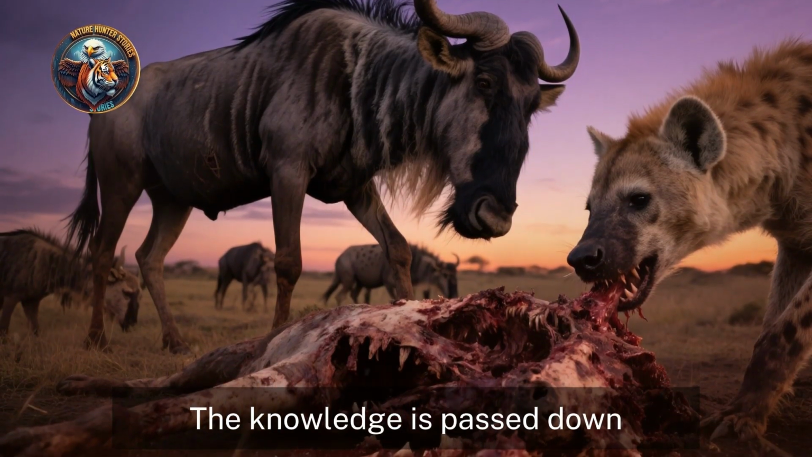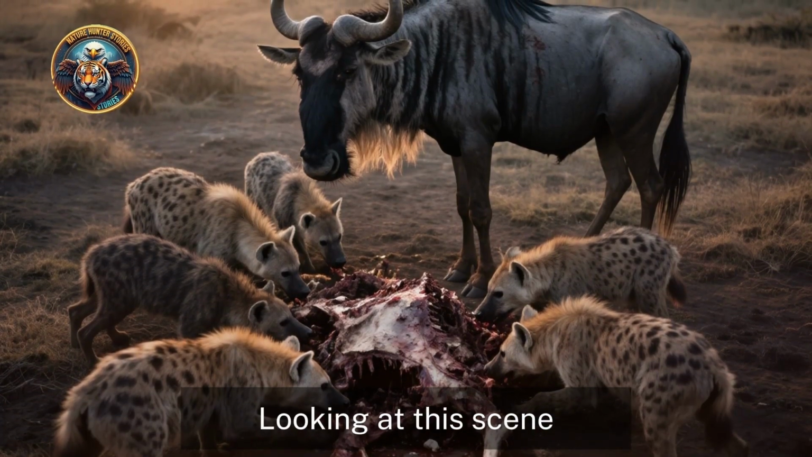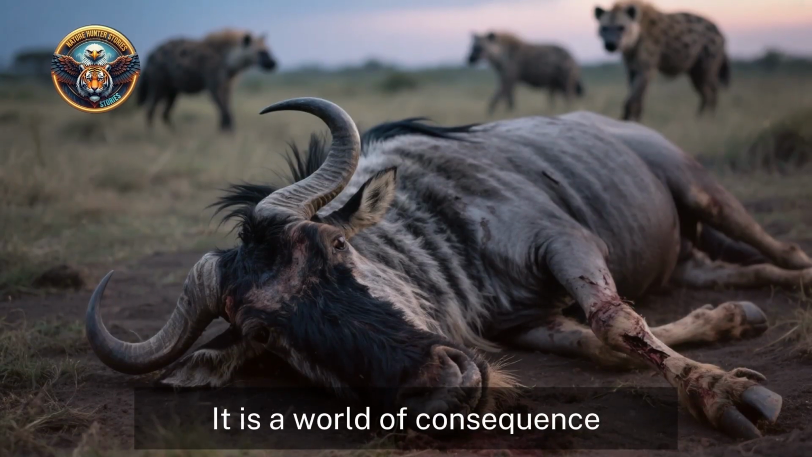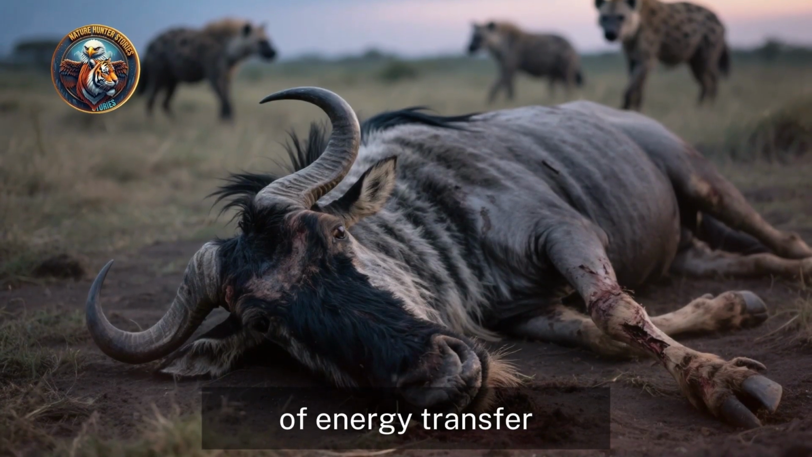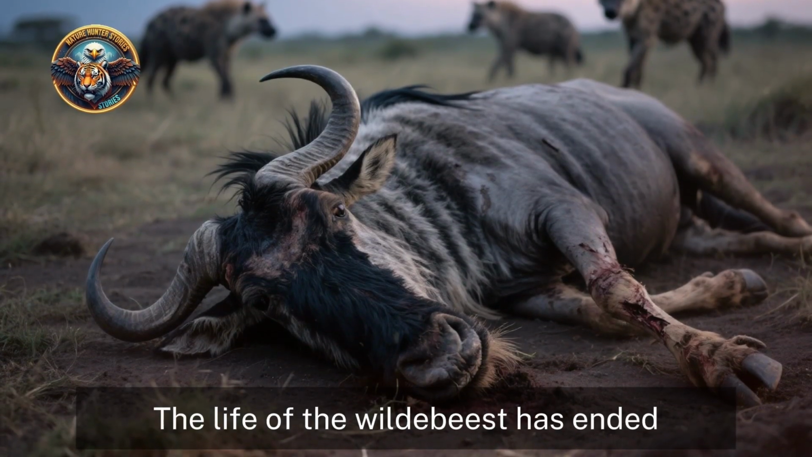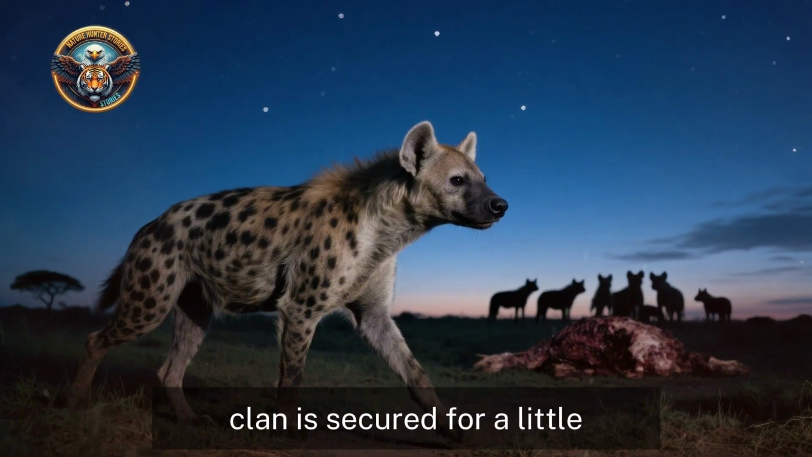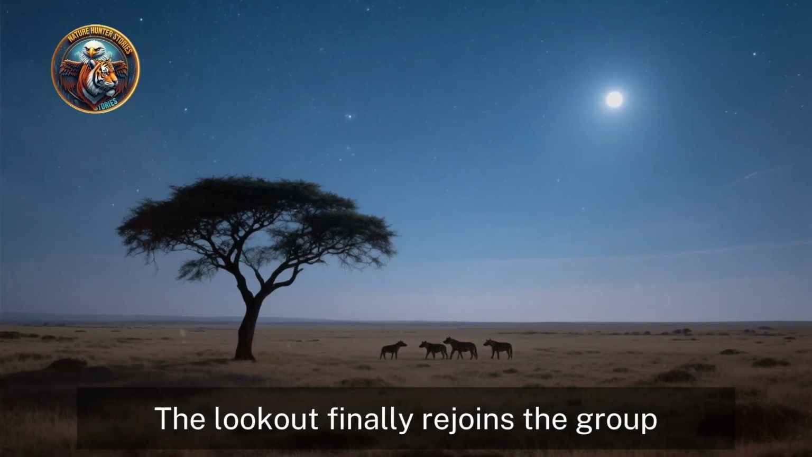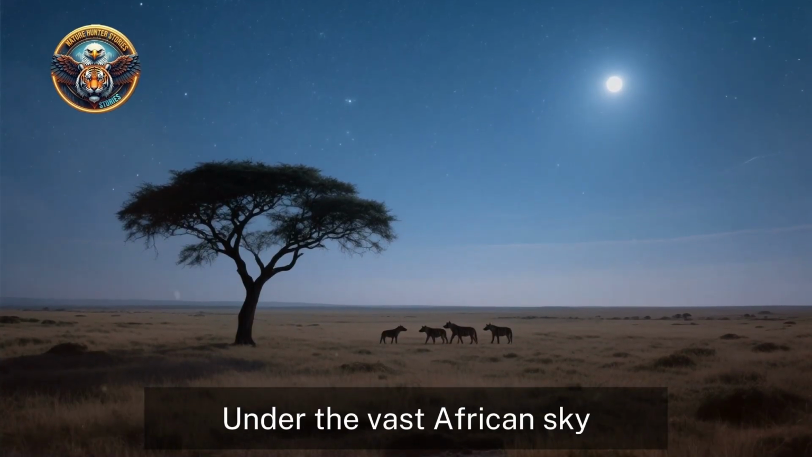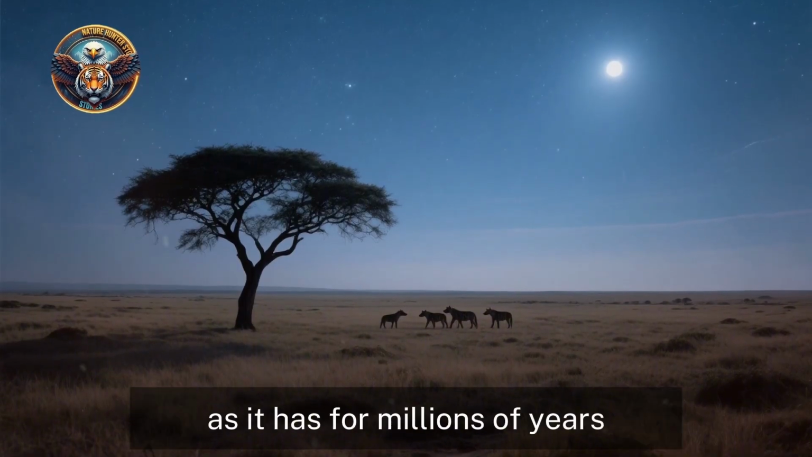Looking at this scene, we are reminded that nature is not sentimental. It is a world of consequence, of energy transfer, of survival of the fittest. The life of the wildebeest has ended, but in its place, the life of the hyena clan is secured for a little while longer. The lookout finally rejoins the group, the immediate danger having passed. Under the vast African sky, the cycle continues, as it has for millions of years. It's a powerful and humbling spectacle to witness.